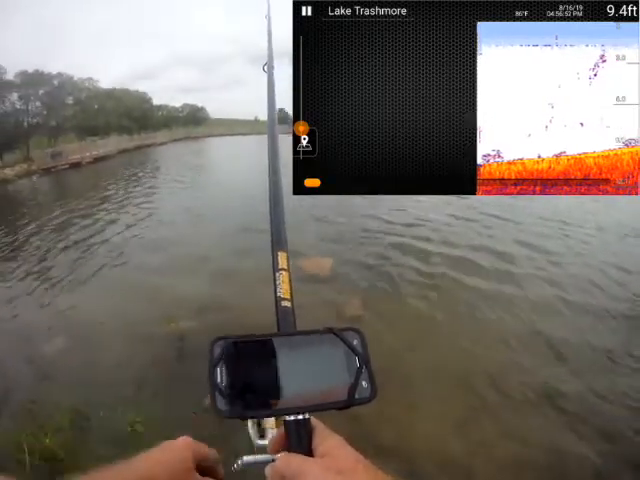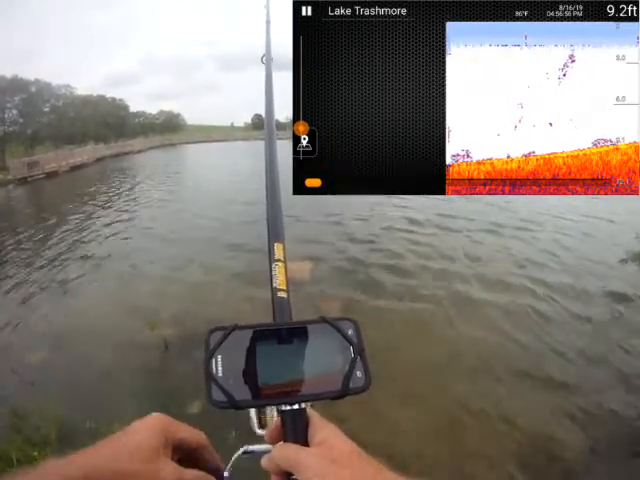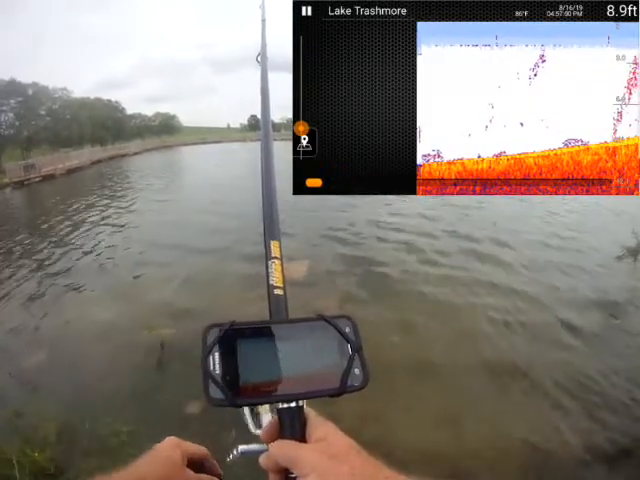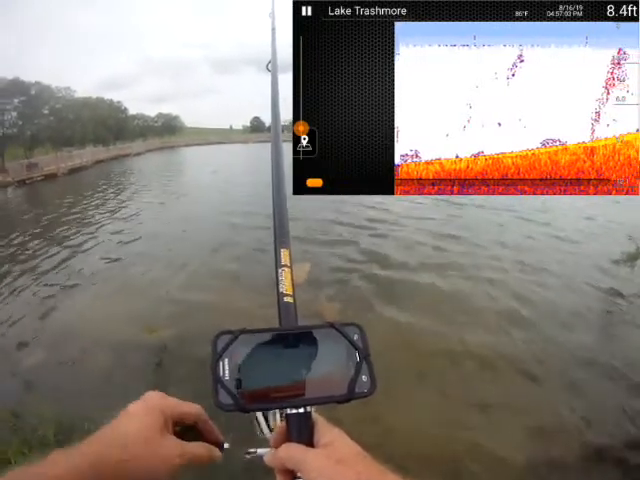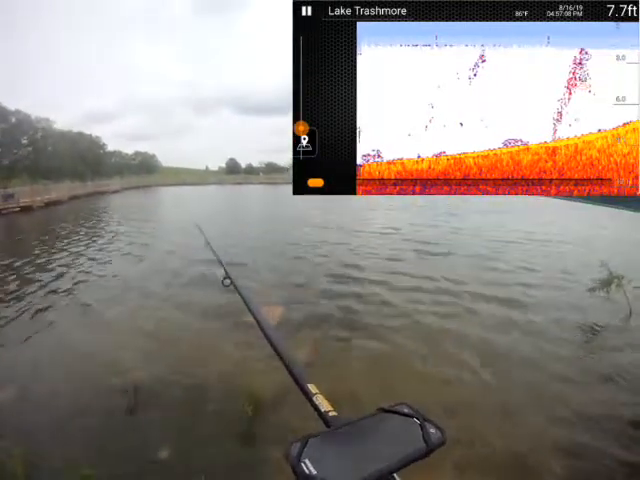Haven't seen any big fish yet, but there's certainly plenty of bait. Ooh, there's a huge thing of bait fish scattered from the top to the bottom, and it is surprisingly deep here.